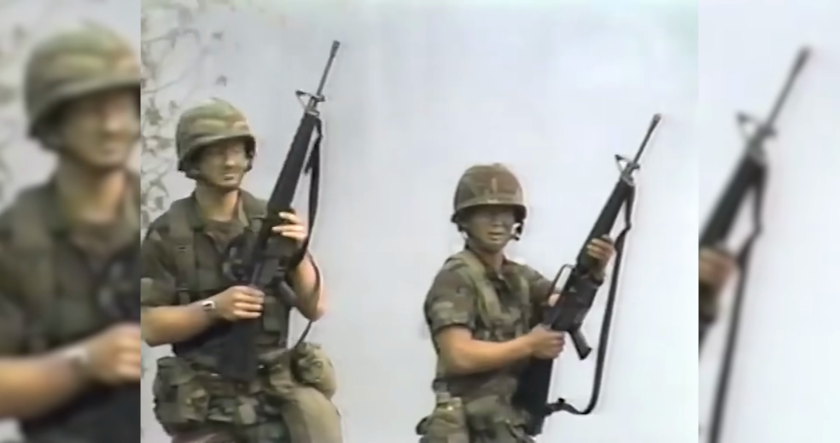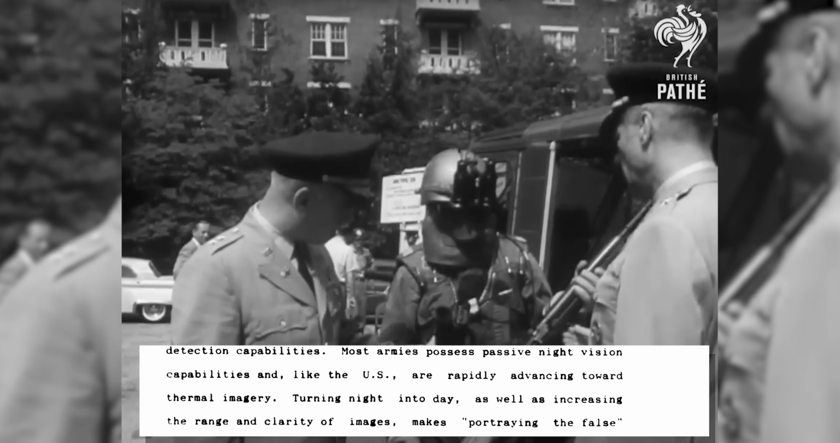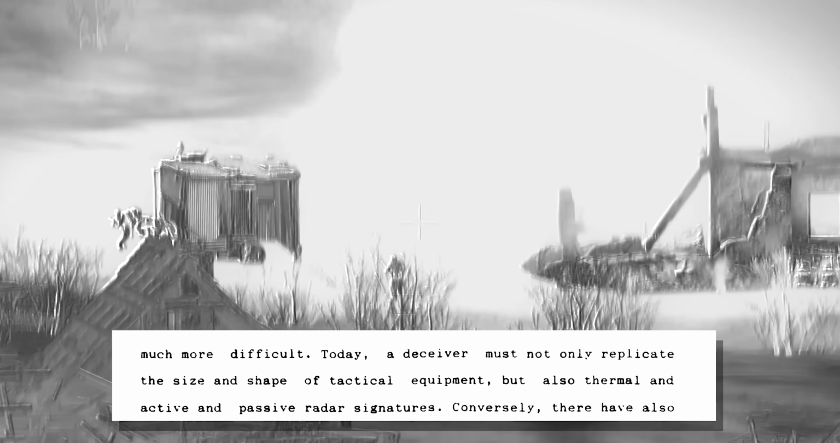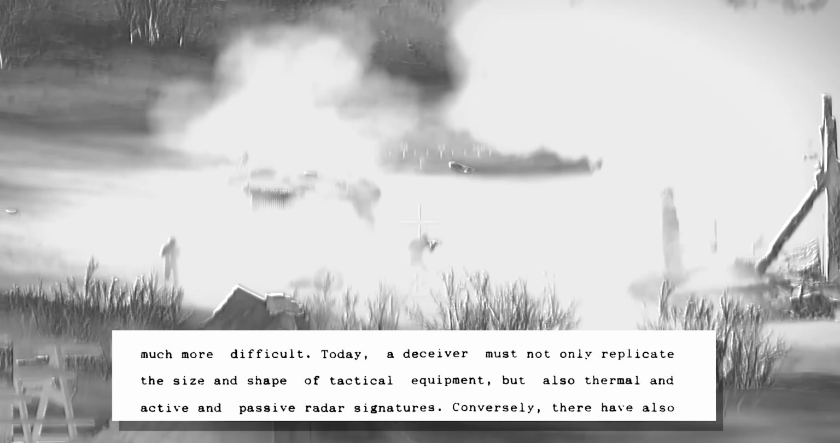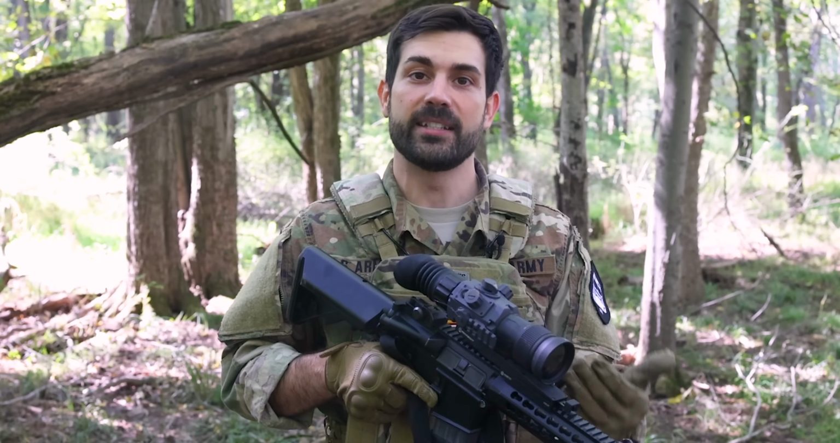Take a look at this paper I found written by Infantry Major Michael Weimer in 1987 that basically predicts the future here. "Most armies possess passive night vision capabilities and, like the US, are rapidly advancing towards thermal imagery, making portraying the false much more difficult. Today, a deceiver must not only replicate the size and shape of tactical equipment, but also thermal and active and passive radar signatures." This was back when IR technology was still in its infancy, yet he foresaw the need for an effective counter-surveillance system against the rise of thermals.